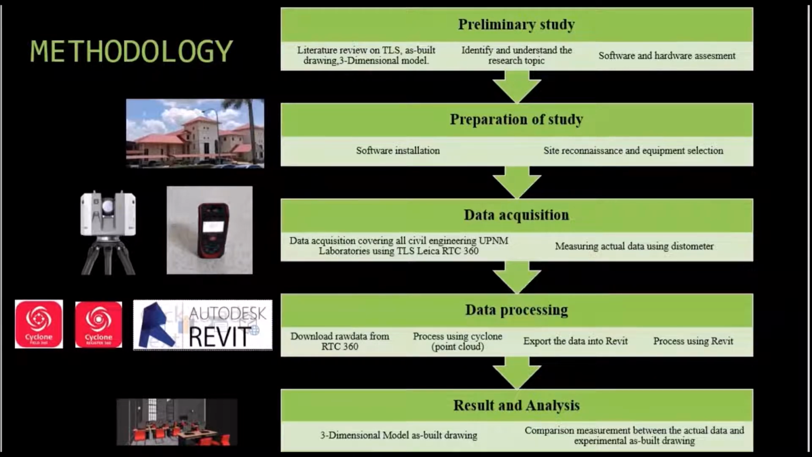Then we go to data processing: download raw data from RTC 360 and process using Cyclone. The point cloud was processed using Cyclone 360, and then the data is exported into Revit. Lastly, the data is processed in Revit to produce the 3D model. Then for the result and analysis, we draw the 3D model and compare the measurement between the actual data and the experimental